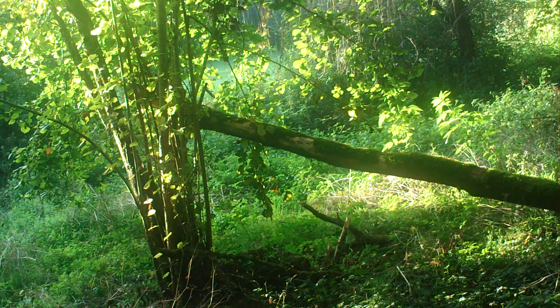And this deer leaping through the undergrowth is difficult to see clearly. However, slowed down, you can see the animal's antlers. Is this the first male, or are there several adult bucks?